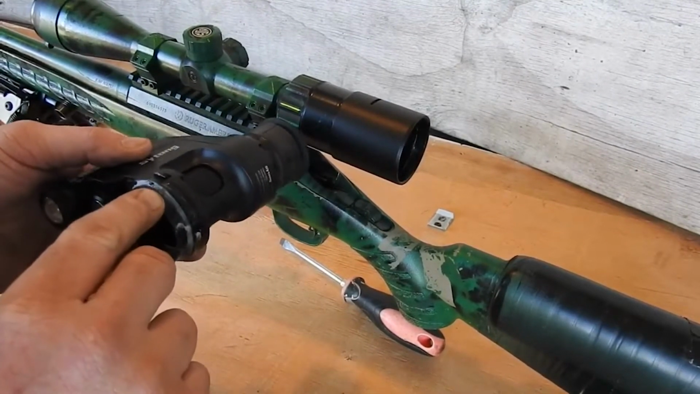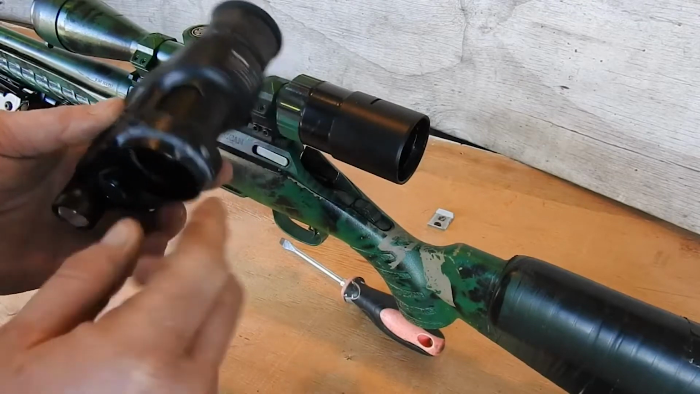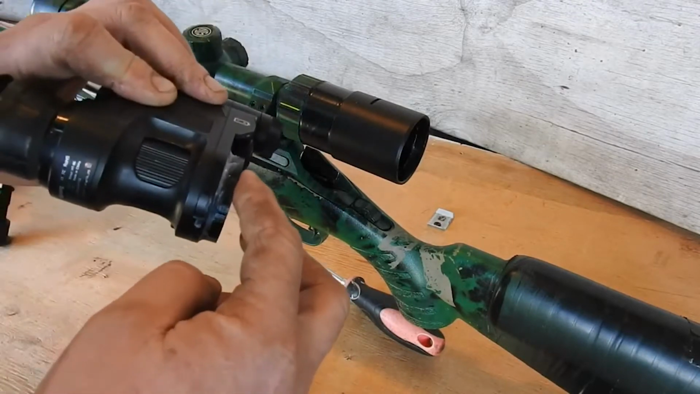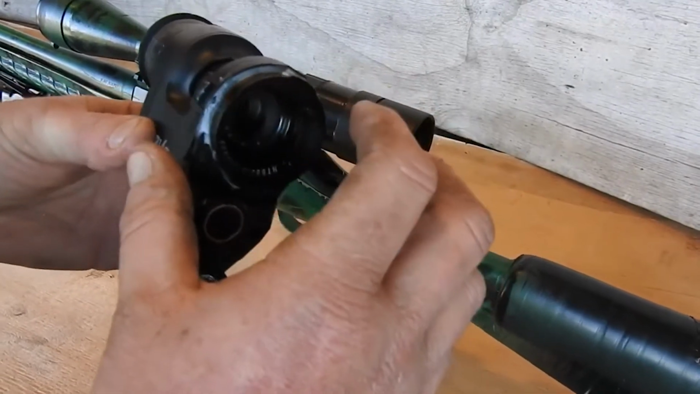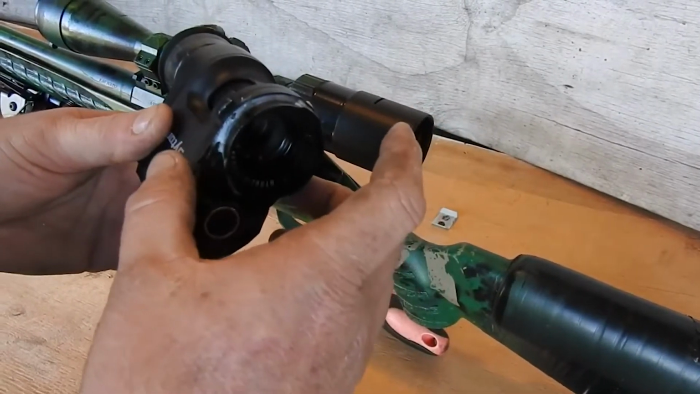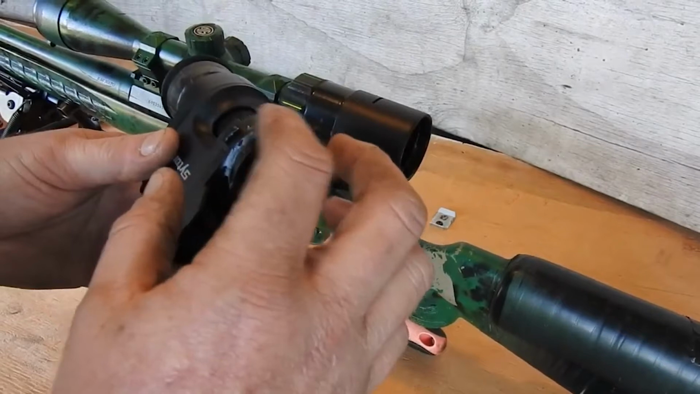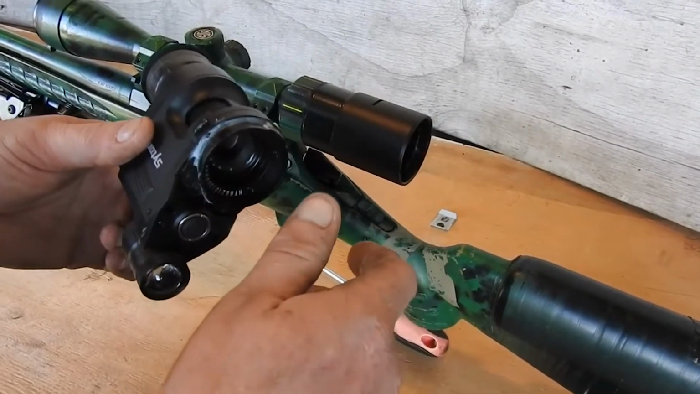There's an O-ring here. What I've done is I've gone and overly greased it with Vaseline. So what that's going to do is it's going to help seal it against moisture, so that way it helps prevent both lenses fogging up. It's also going to help stop water getting in there. But the most important thing is it allows you to put it on and off quietly without it making little scraping, mechanical scraping noises.